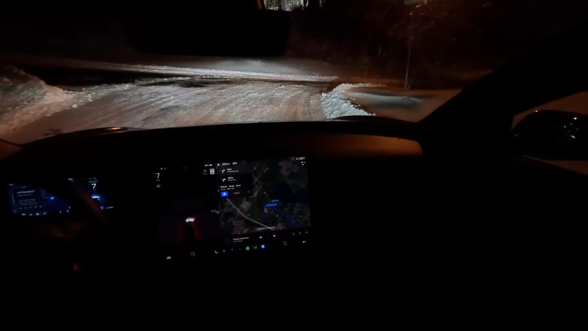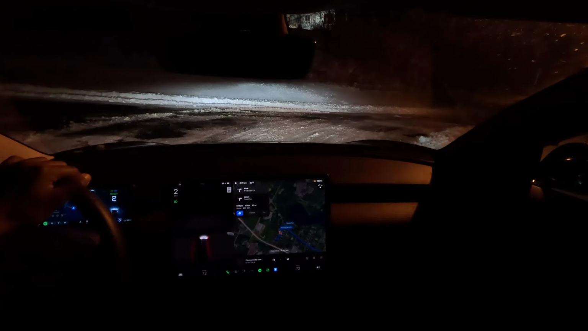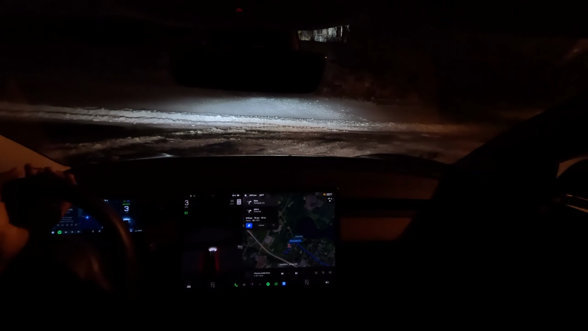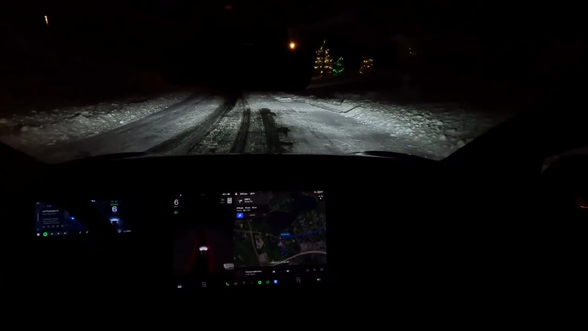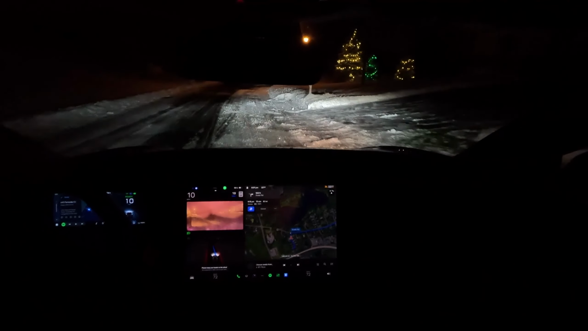Alrighty, let's try it again. We're in these neighborhoods. It's nighttime right now. Let's try this one more time and see how the car drives. The roads are a little bit cleared in this area. Let's run it. Okay, let me slow down a lot.